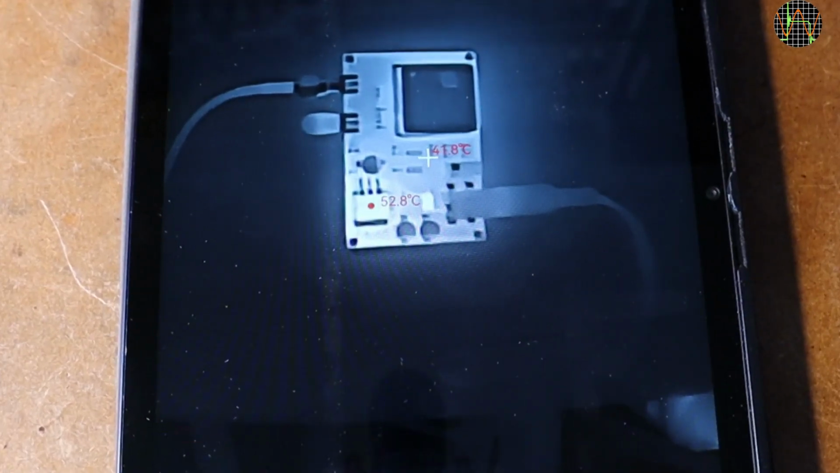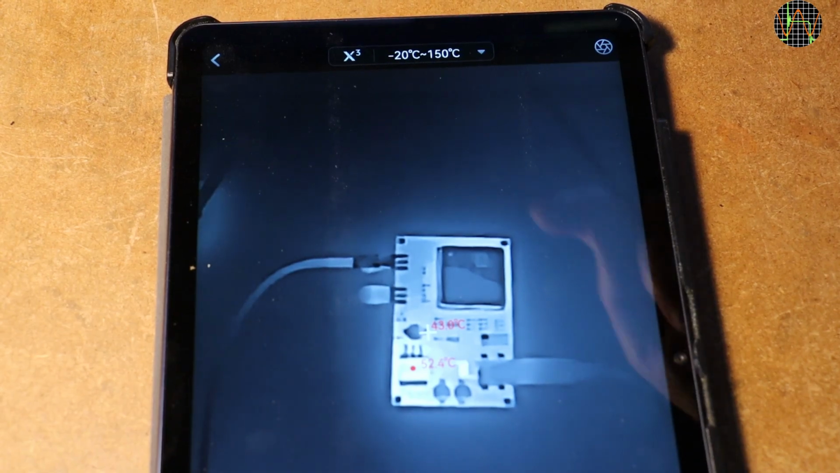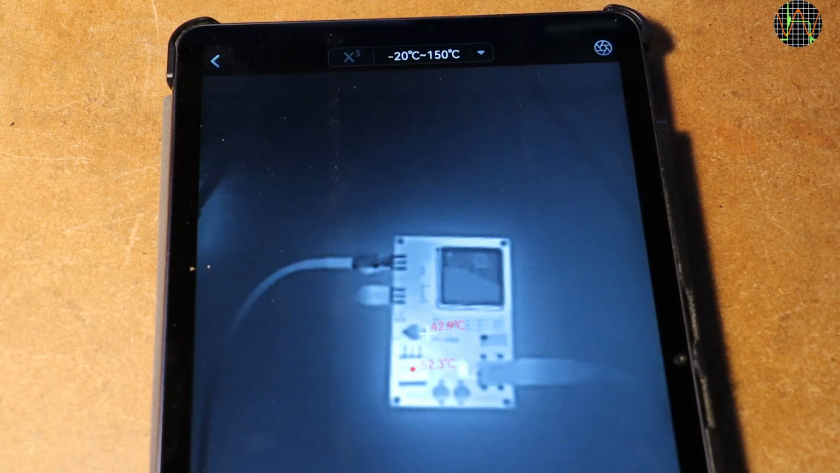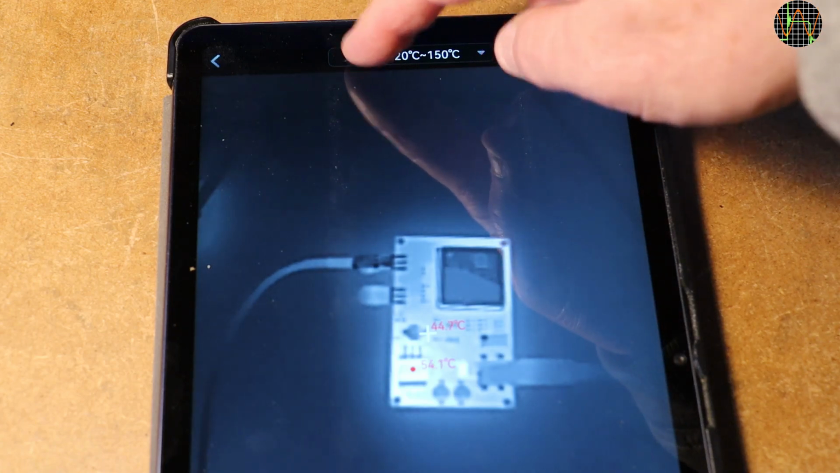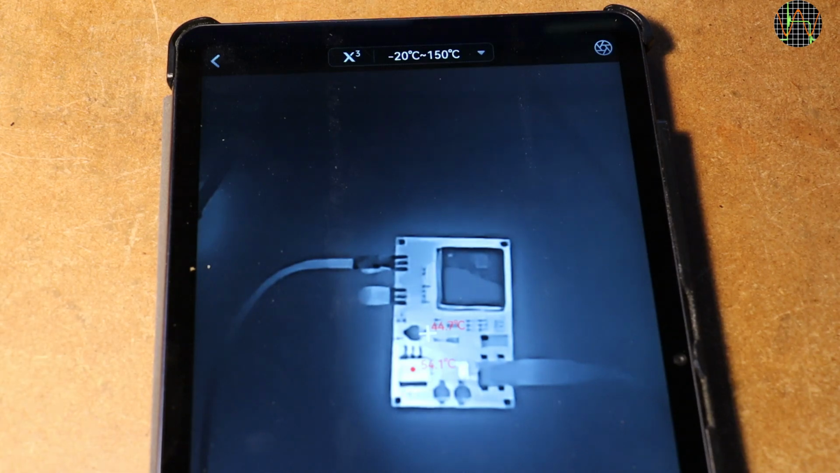By default, the app shows the highest and lowest temperature points and the temperature in the center. On the top, you have the X3 button, which turns the image enhancing on or off. It's on by default, and turning it off shows that it does a fairly impressive job in edge and contrast enhancement, so it makes sense leaving it on.